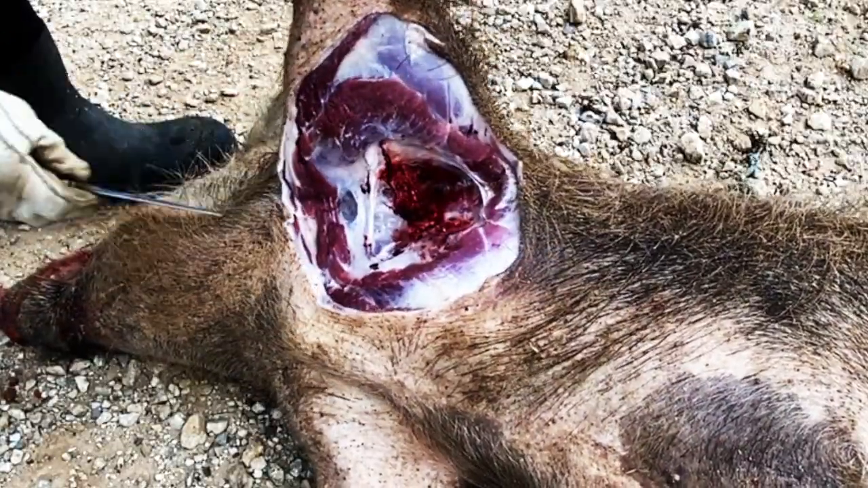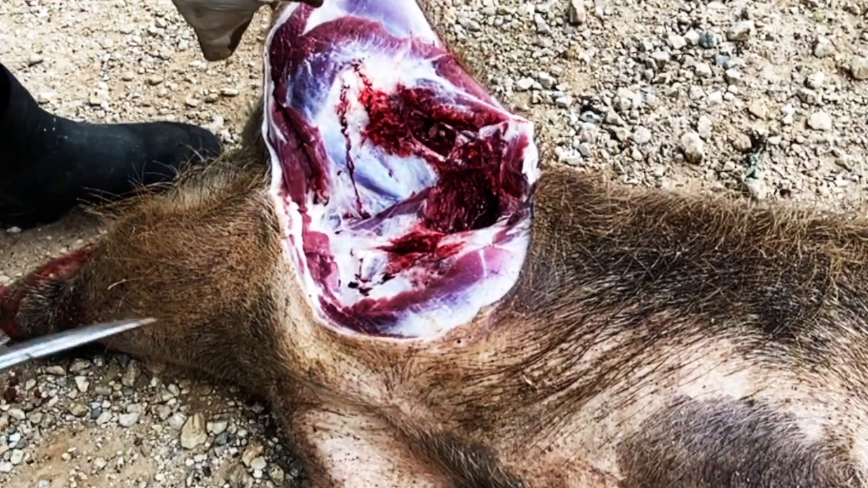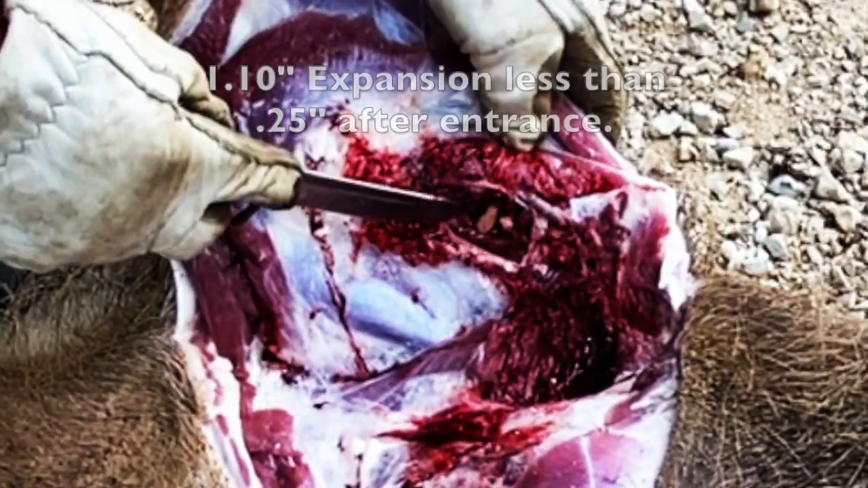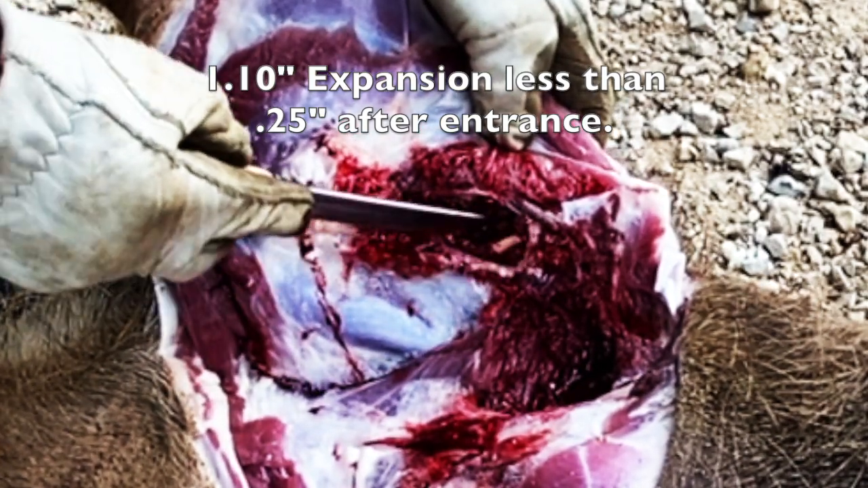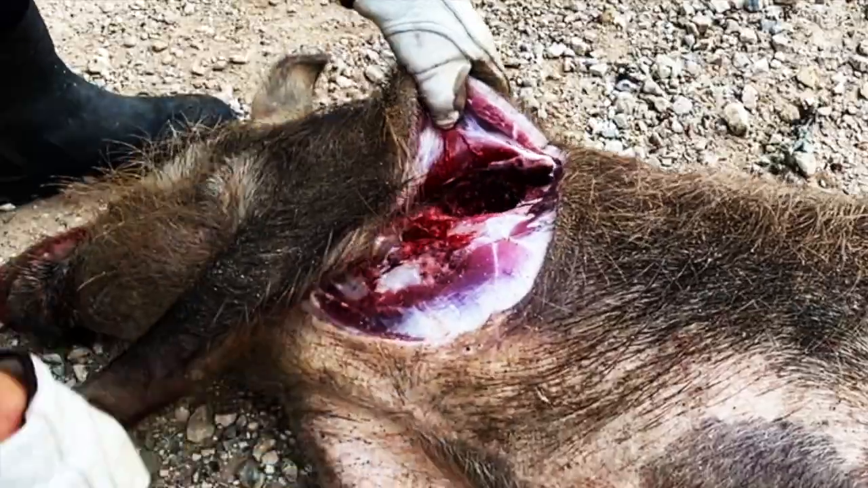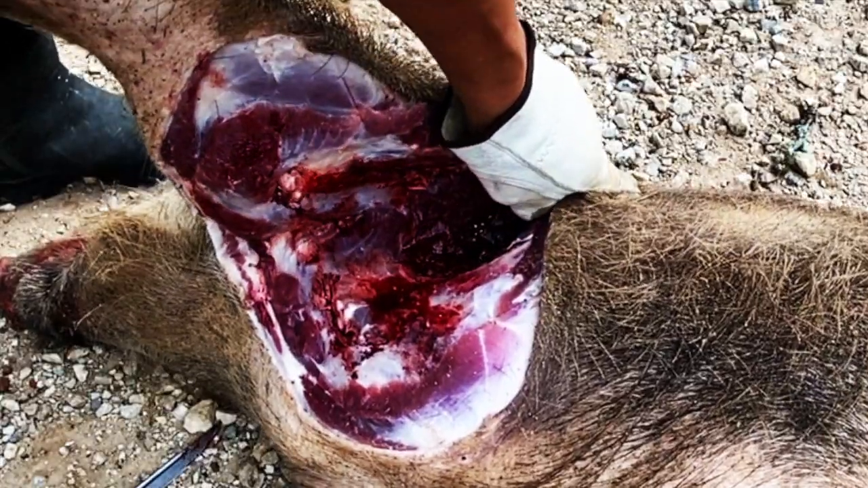So sharp, this knife. This thing is crazy. Make sure this is still in the video. Here is where the bullet entered. A lot of bone material right there. Look at that. That's a shoulder. That's all blown out. That hole right there is the entry. Hopefully y'all can see that.